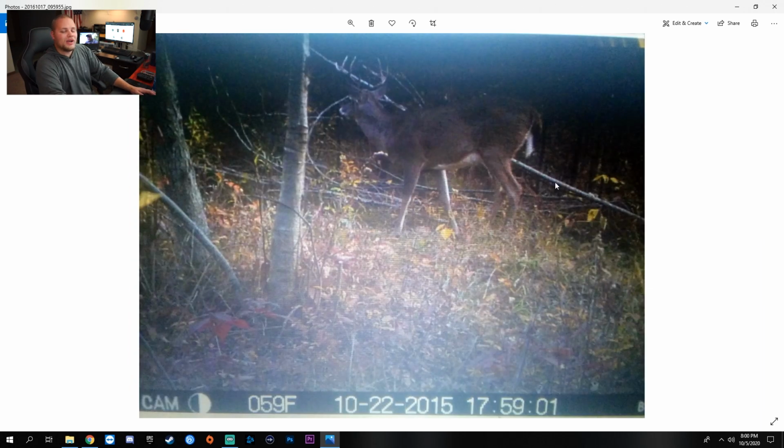Let's get into the rest of the submissions from this week. Like I said, quality's good, the numbers are down. Make sure you send them in. Sgtoutdoors@gmail.com. What do we got here? Great looking 8-pointer. Solid, symmetrical rack. Love it. Love to see it.